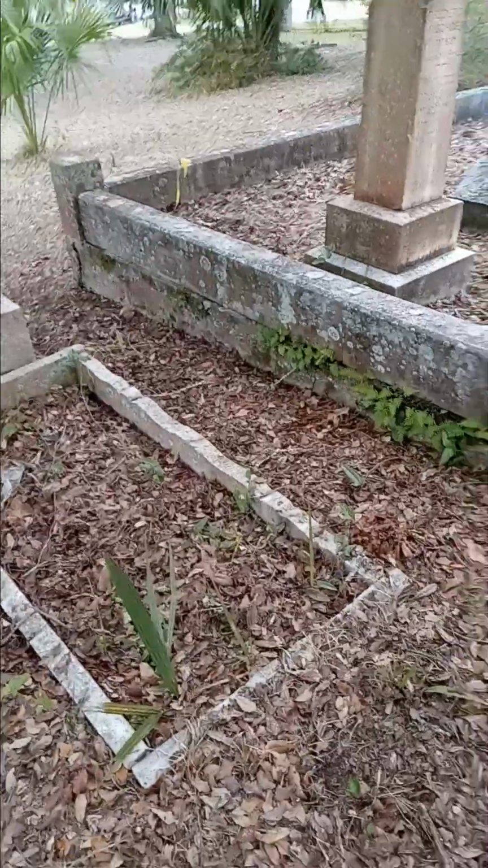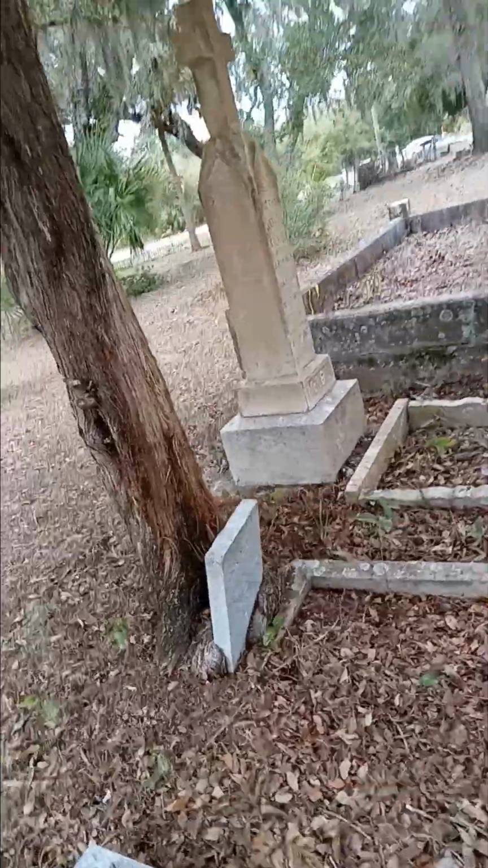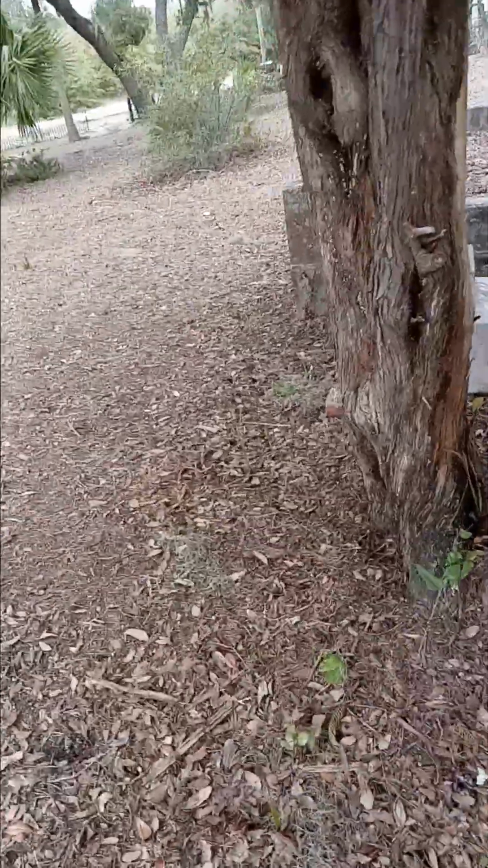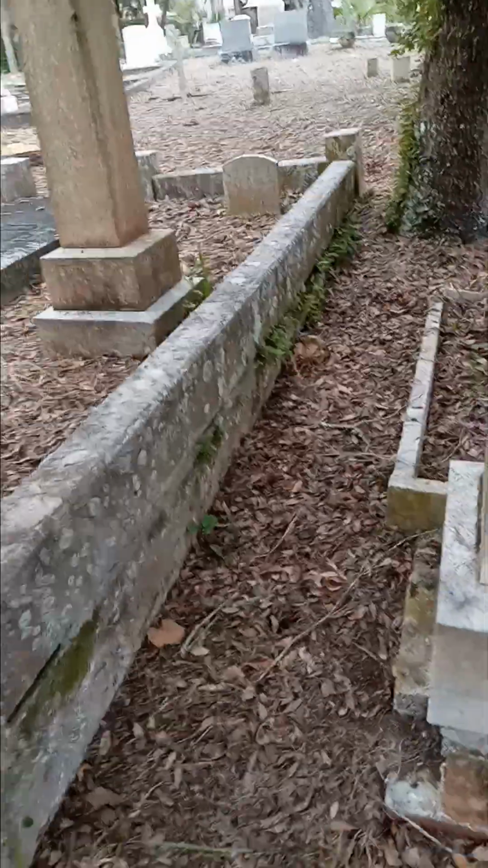And you can see the angle goes down here. And it's pretty well kept. So anything that's well kept, I would think maybe a location where there's more to it than meets the eye, and maybe not.